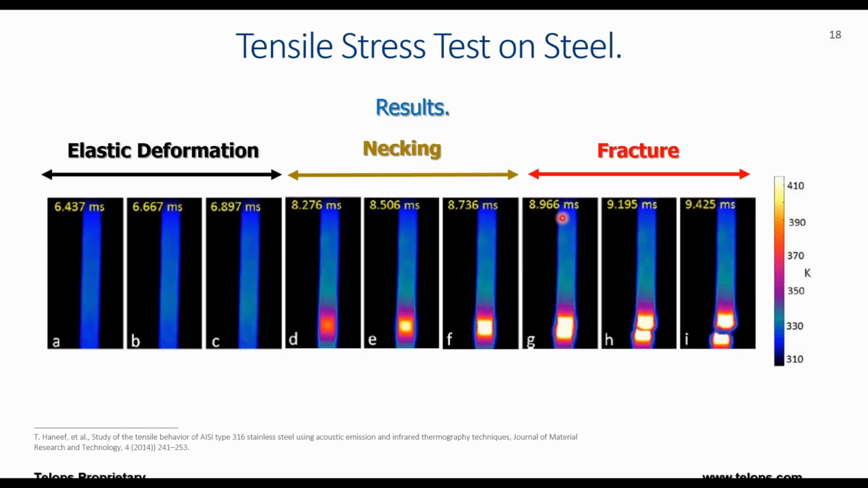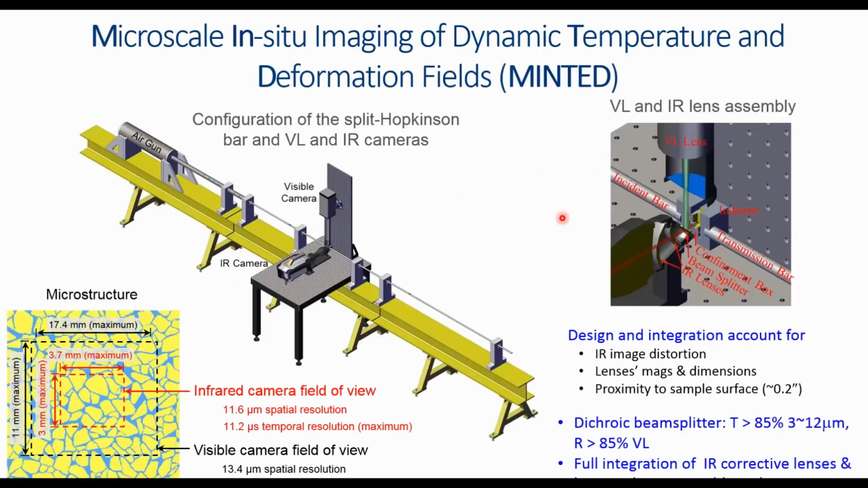of experimental testing. This is an example where our high-speed infrared cameras were combined with a high-speed visible camera with a dichroic mirror which was placed somewhere here to experimentally measure the deformation and the temperature field simultaneously for the dynamic loading experiments at the microstructure level.